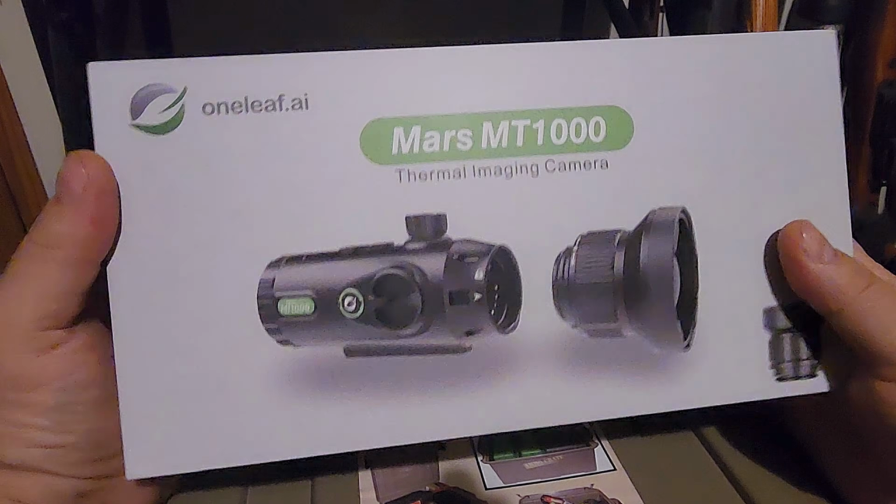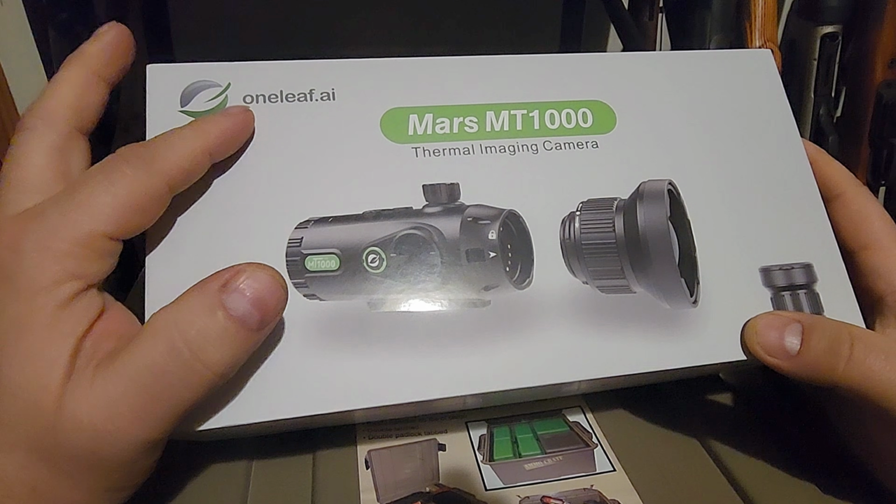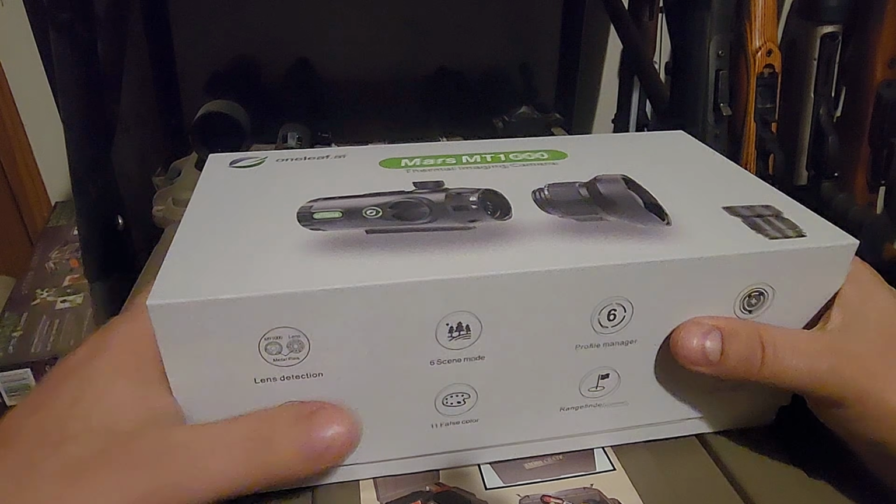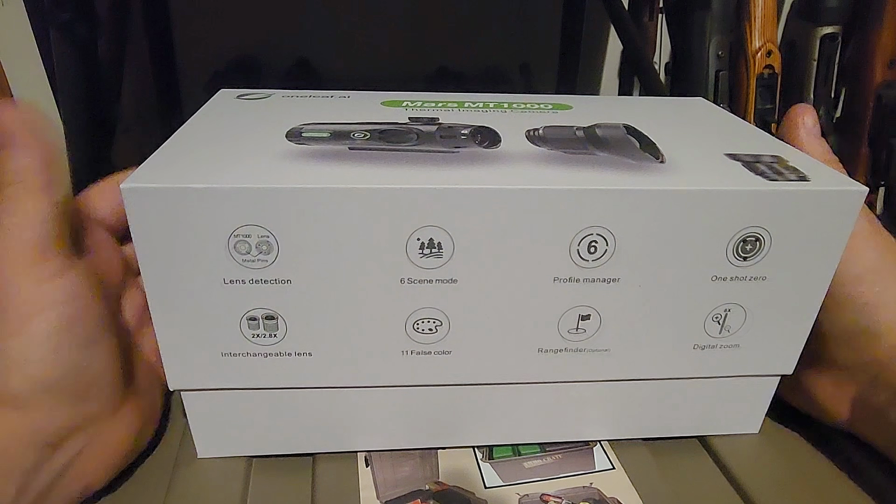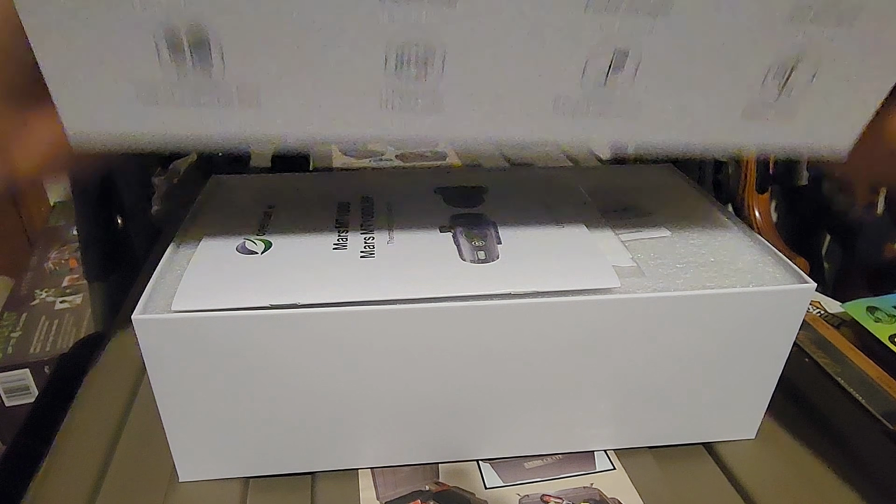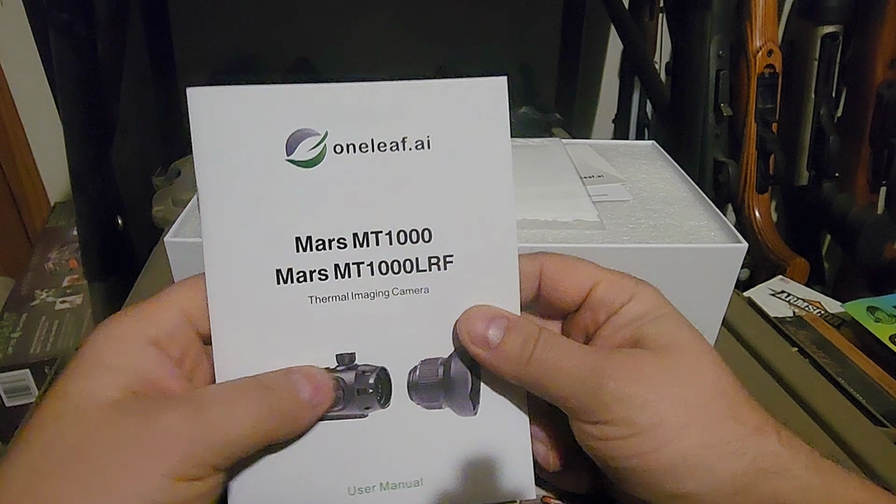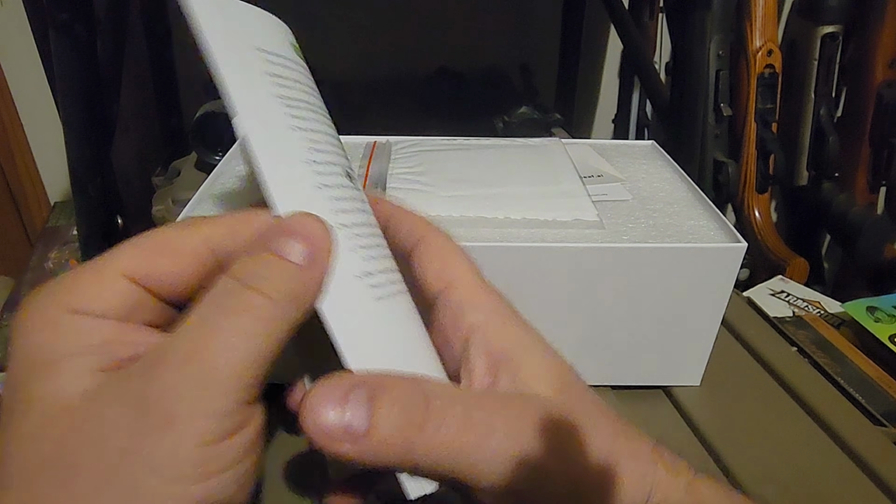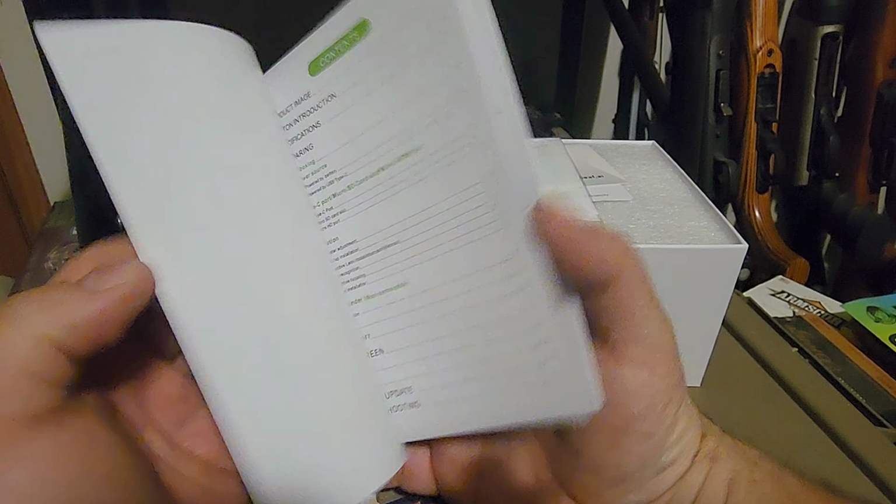All right, let's see what's inside here. And these things are always packaged awesome. I've had a couple different night vision scopes from them, and absolutely love those things. I can't wait to try out this thermal, but they always package them really safe and tight in here. Lots of padding. So you're gonna have your user manual instructions on top there. Always very detailed instructions, and colored as well.